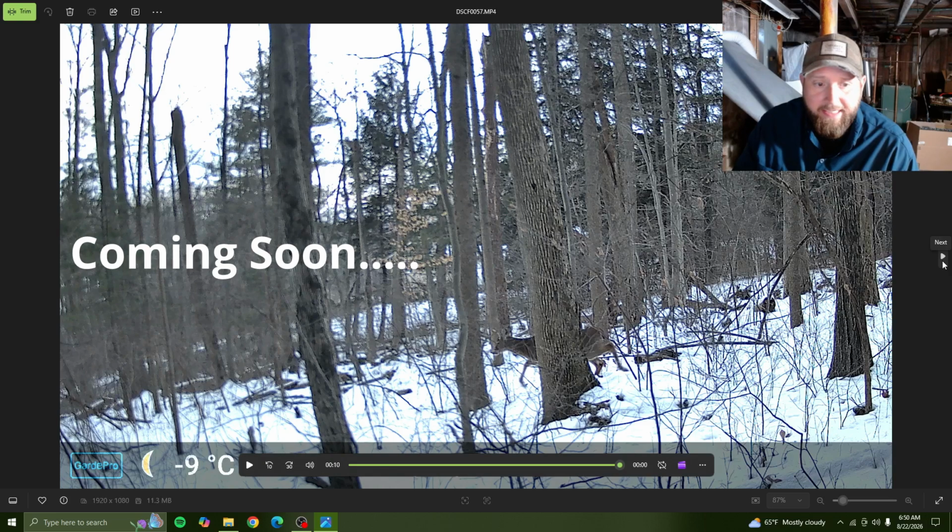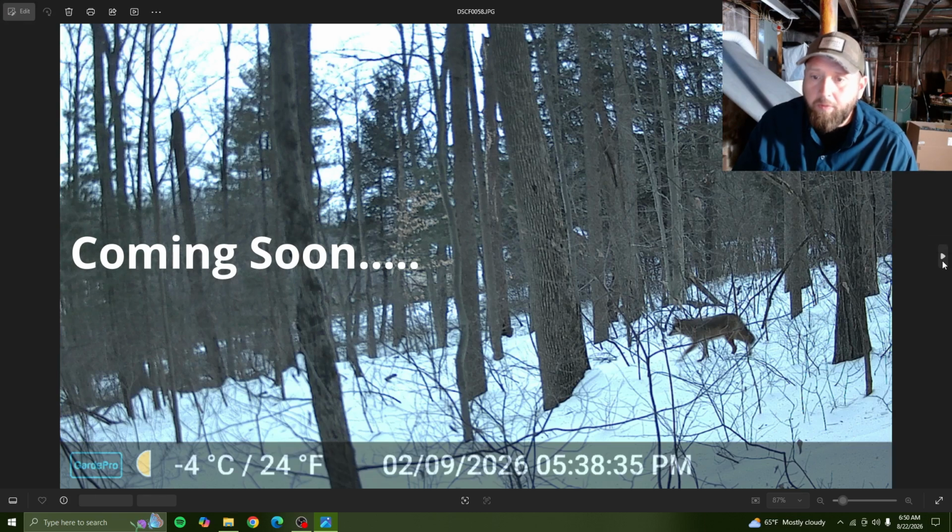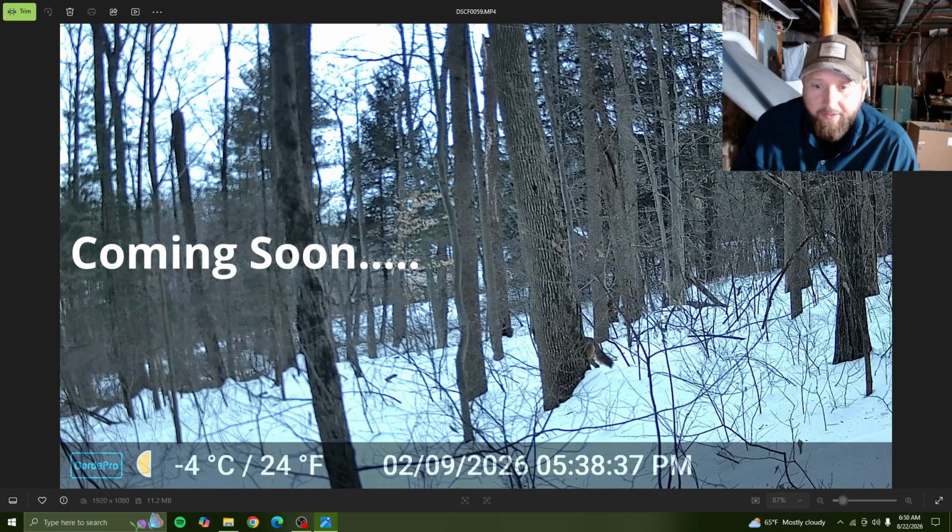Like a nice bodied deer. Oh, sweet. We got a fox. Look at how big that fox is. That's a coyote.